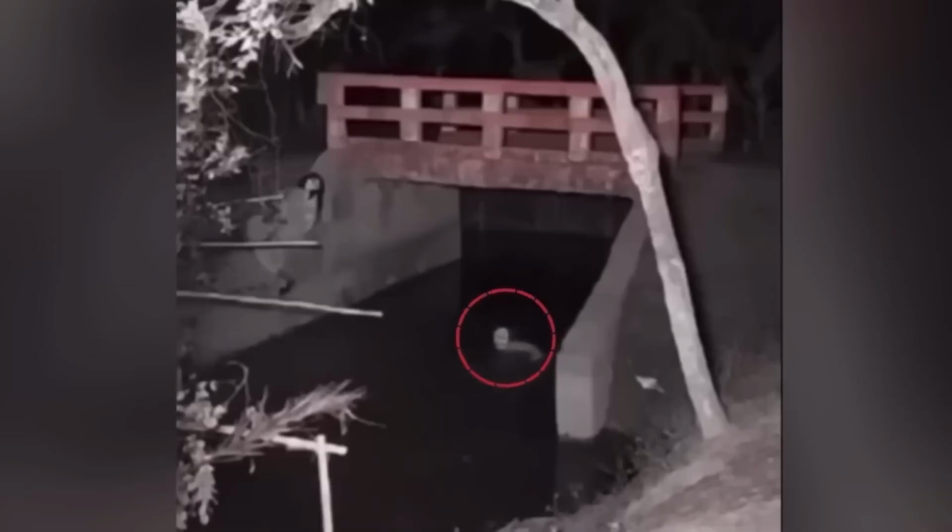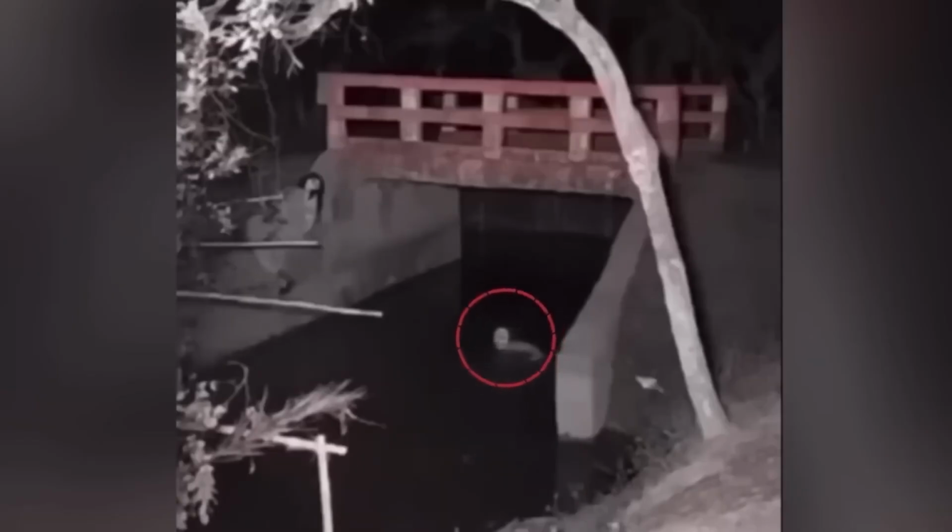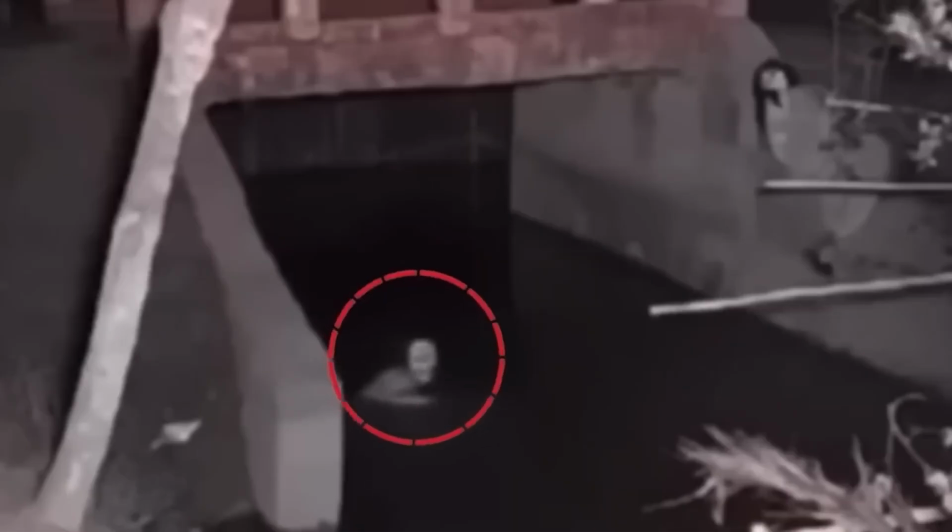A strange silhouette is seen jumping into a creek under a bridge, almost as if it had fallen asleep and toppled over before quickly trying to hide. The footage is undeniably bizarre. The hunting camera was positioned far from residential areas, near a bridge in a national park.